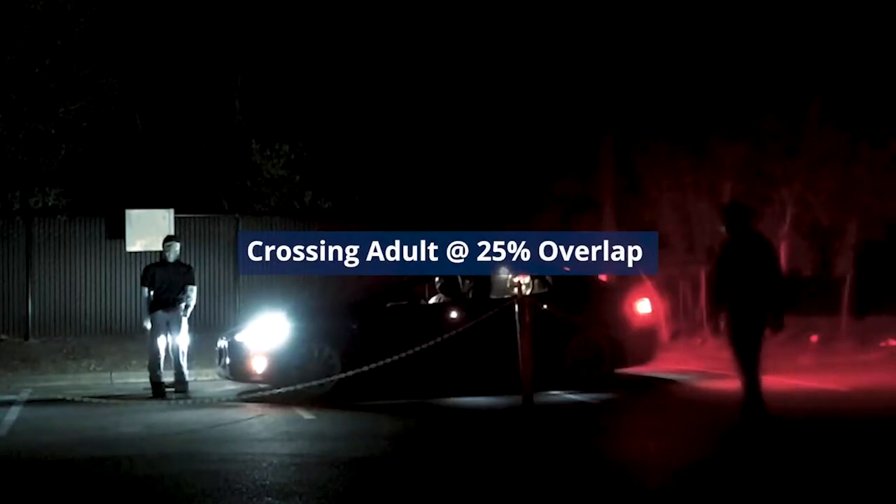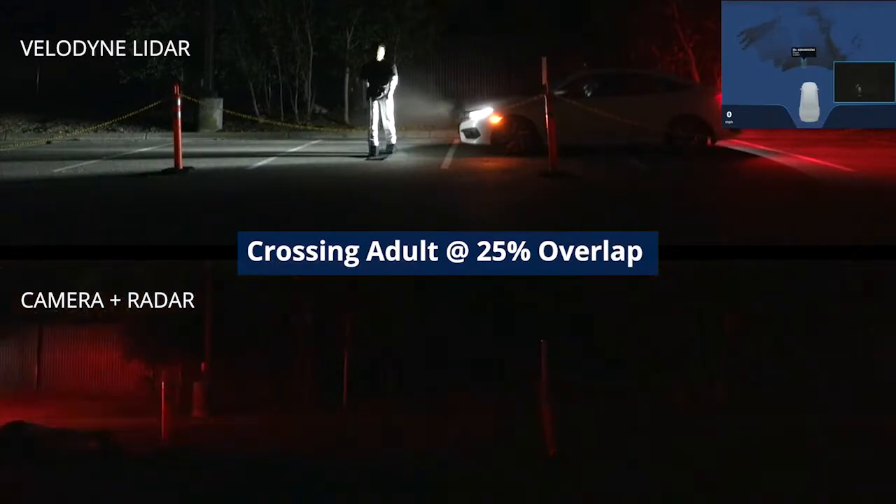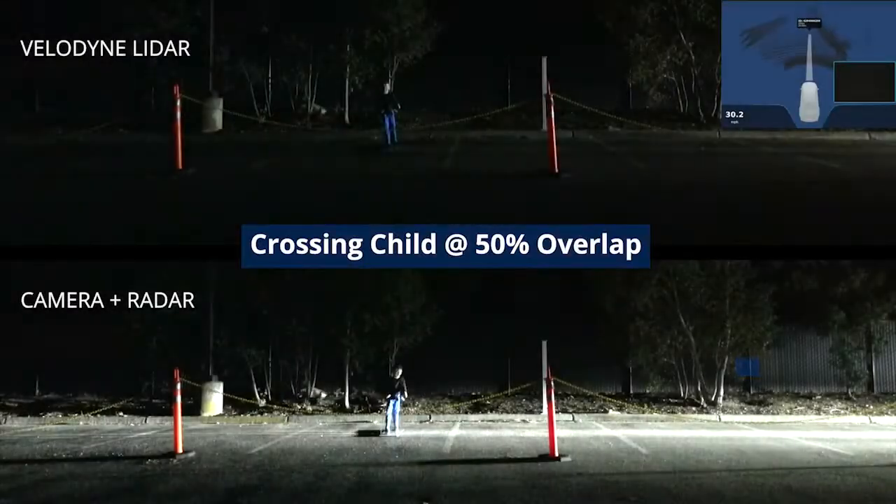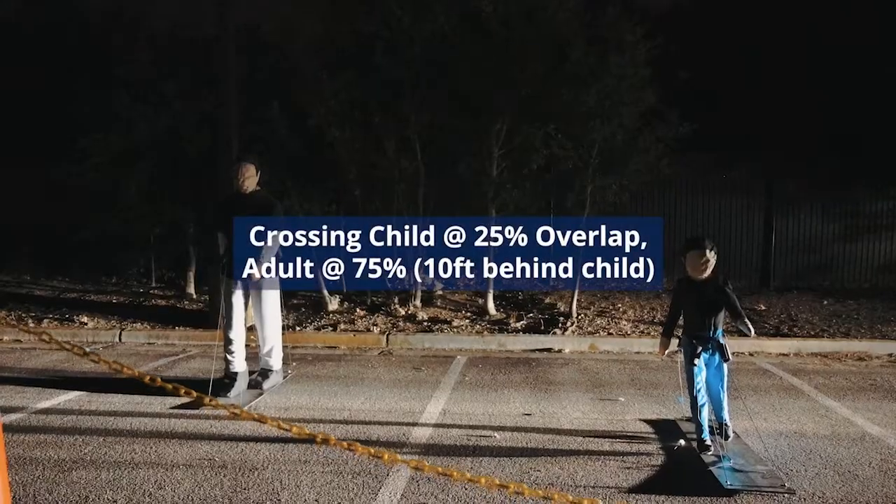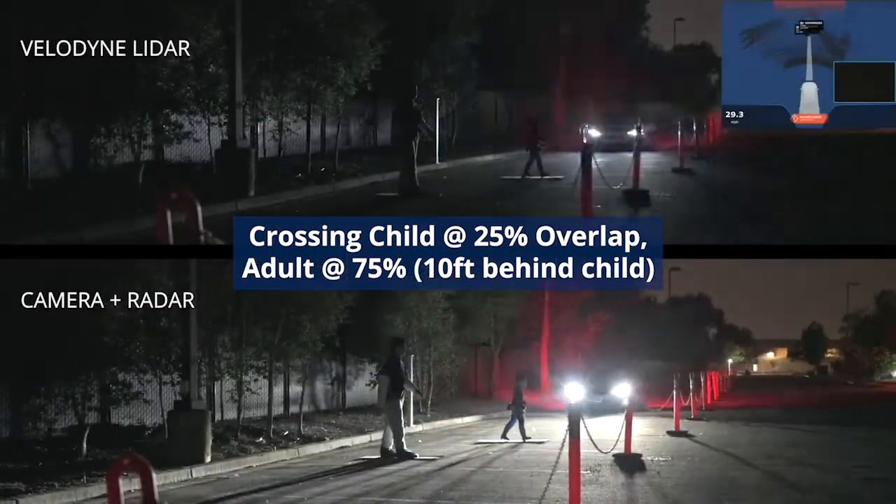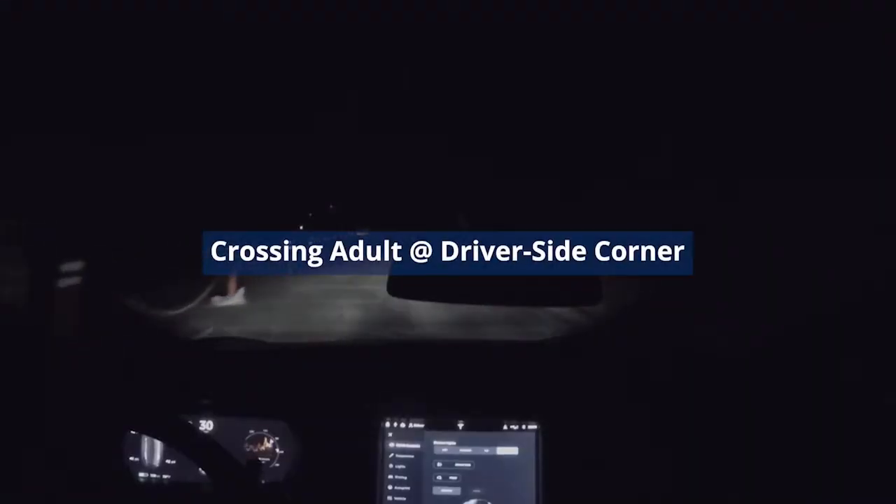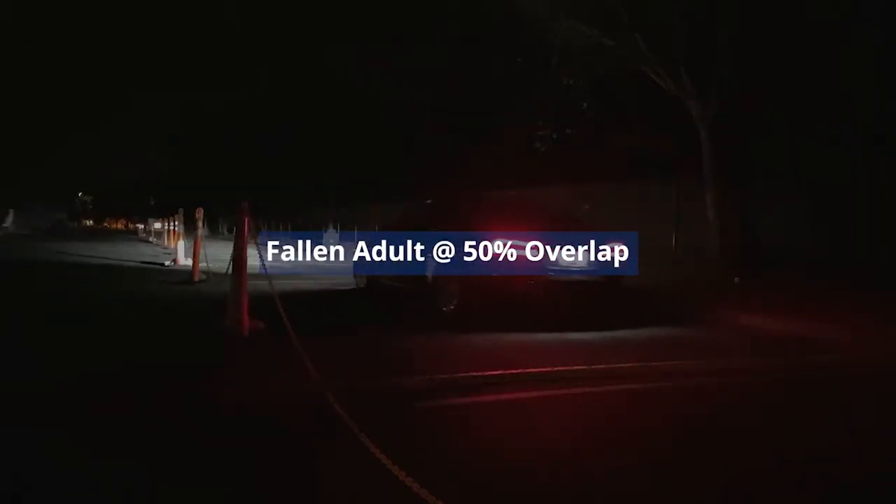crossing adult at 25% overlap, crossing child at 50% overlap, crossing child at 25%, adult at 75%, 10 feet behind child. Crossing adult at driver's side corner. Fallen adult at 50% overlap.